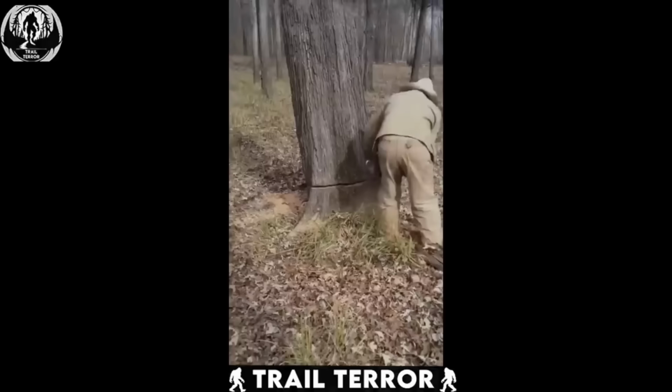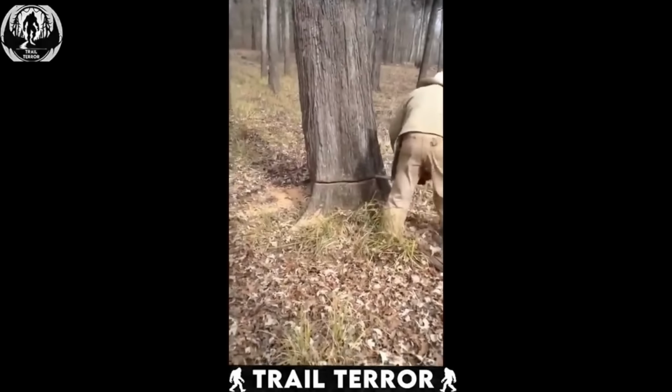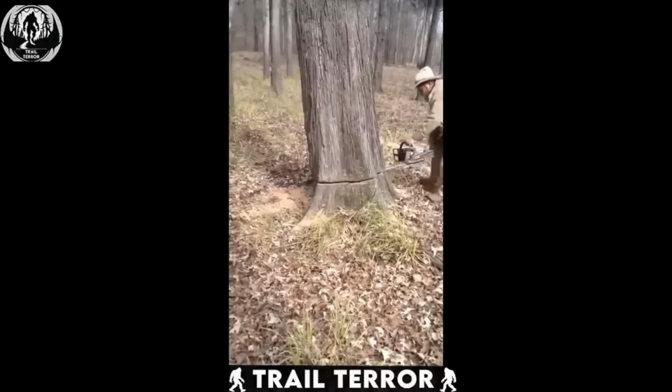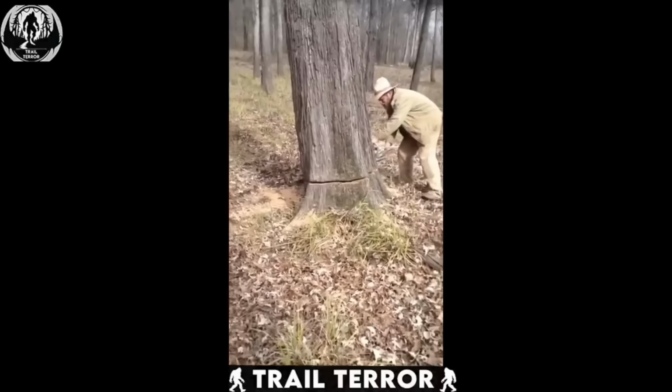There are some things in life that just shouldn't be possible. Until nature decides to pull a wild card. Like a dog stuck inside a tree trunk. I know, it sounds unreal, but watch for yourself.